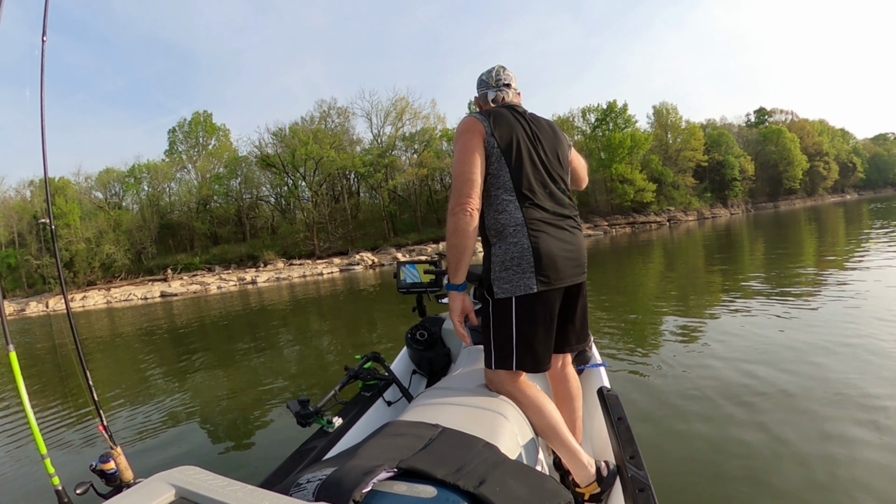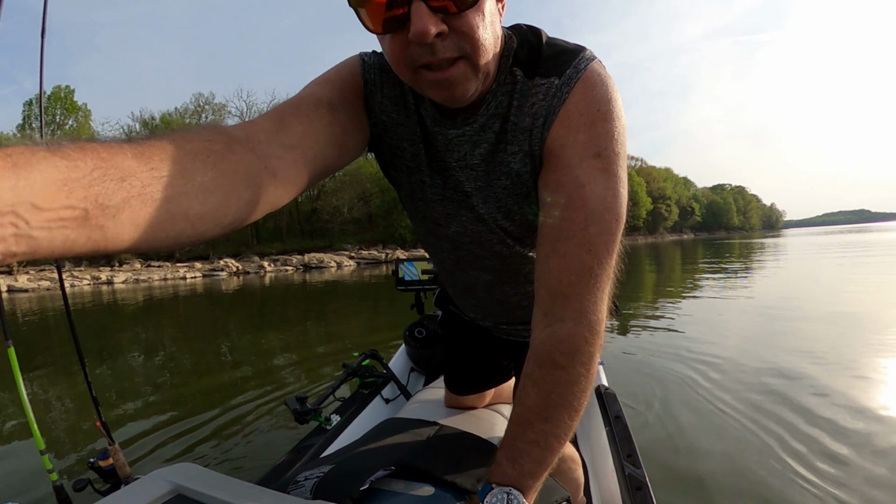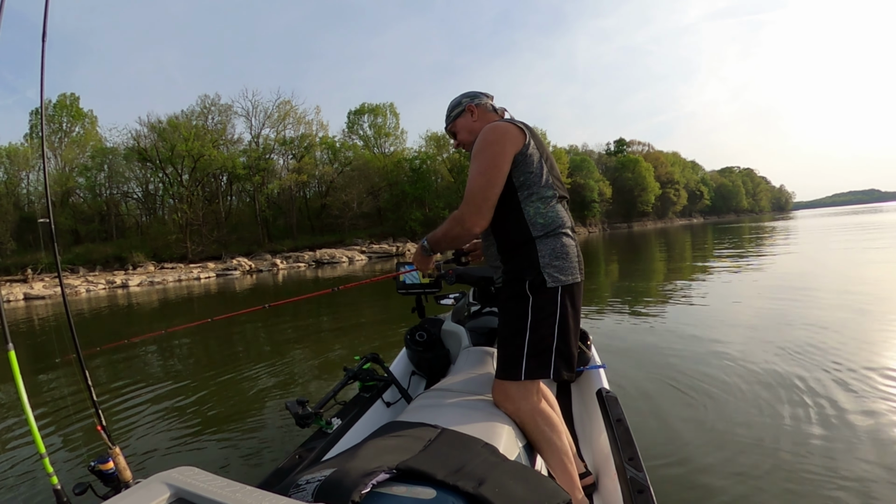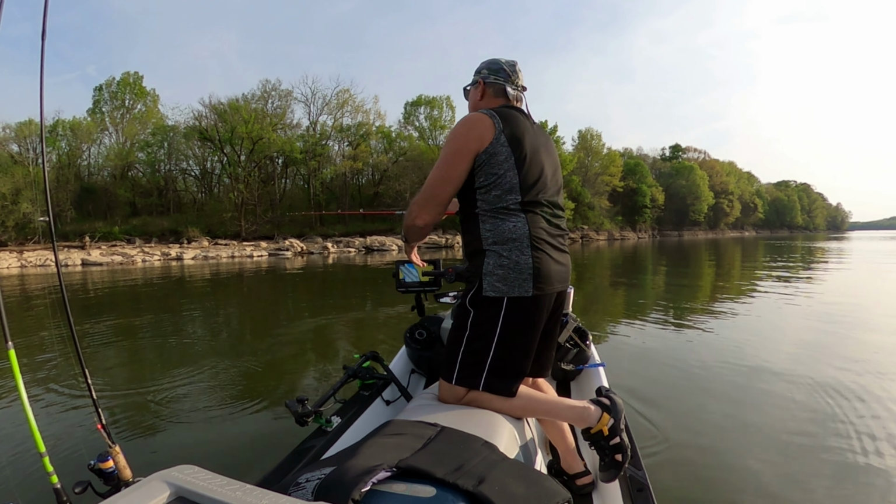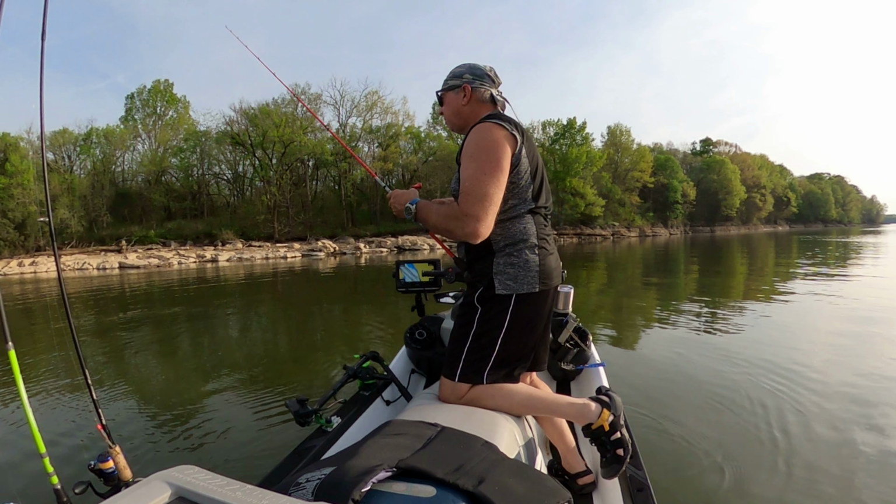We're gonna do the jig. Cast this thing a mile, basically. And it'll catch them. I've already caught 2 bass, but I was using the swim bait, like the swim jig minnow.